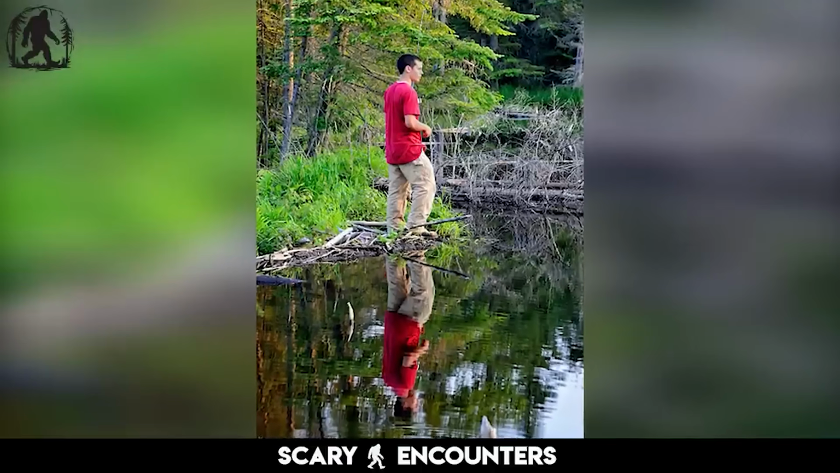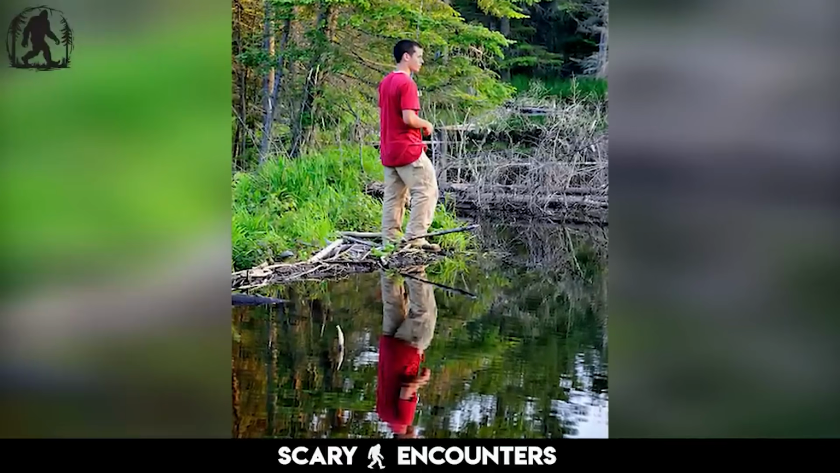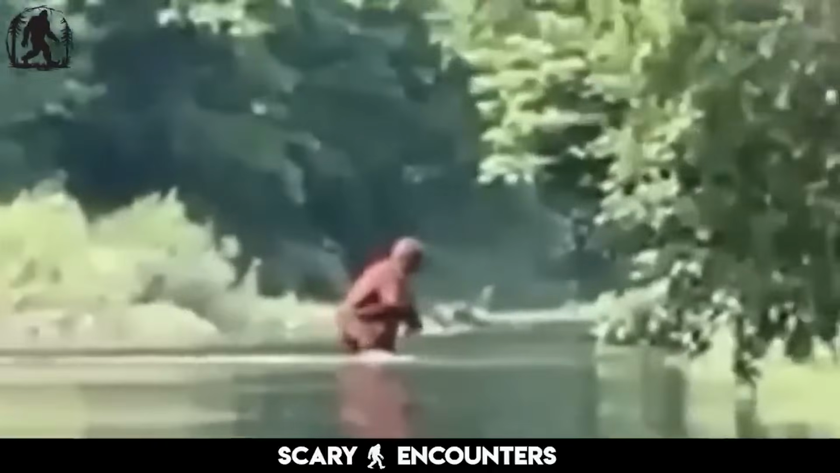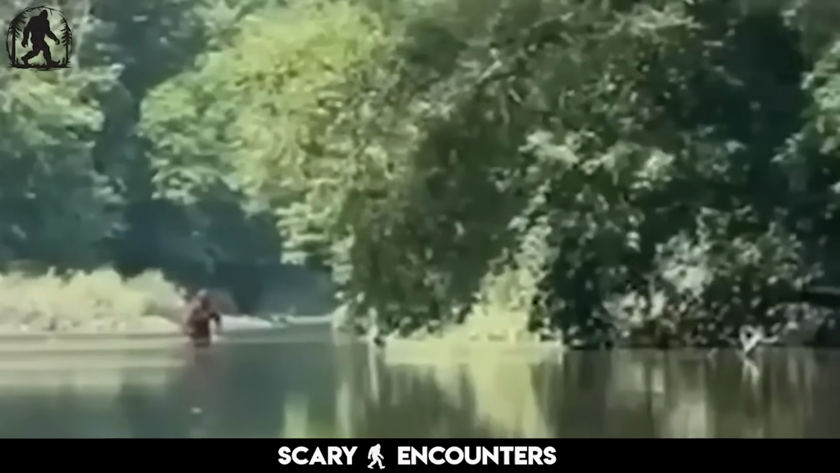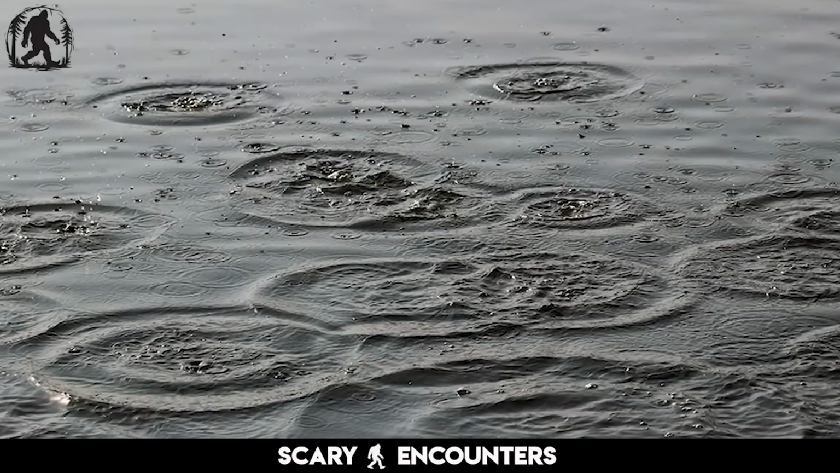As the two locked eyes, the creature's expression changed. It bared its teeth and let out a low, menacing growl. Then, without breaking eye contact, it reached down, grabbed the duck, and bit off its head in one swift motion. Stunned, the hunter could do nothing but stand there, his mind struggling to process what he was seeing. The moment felt like an eternity, but after a few seconds, the creature turned and disappeared into the trees, leaving behind nothing but ripples in the water.